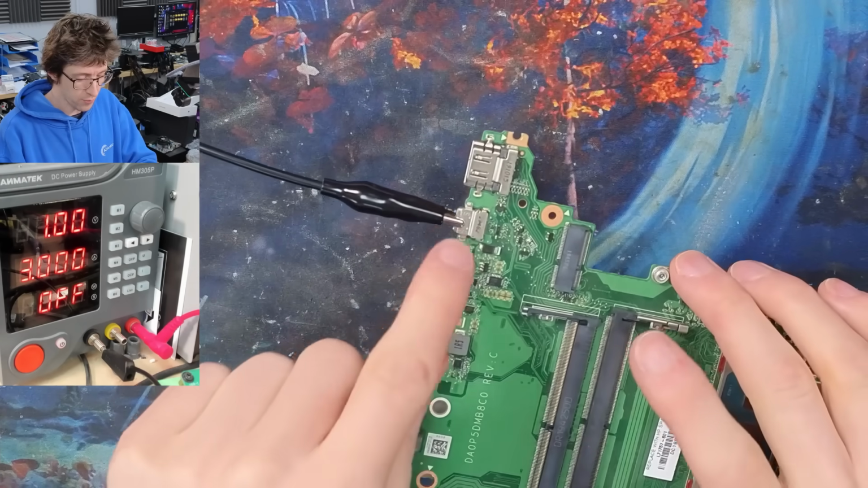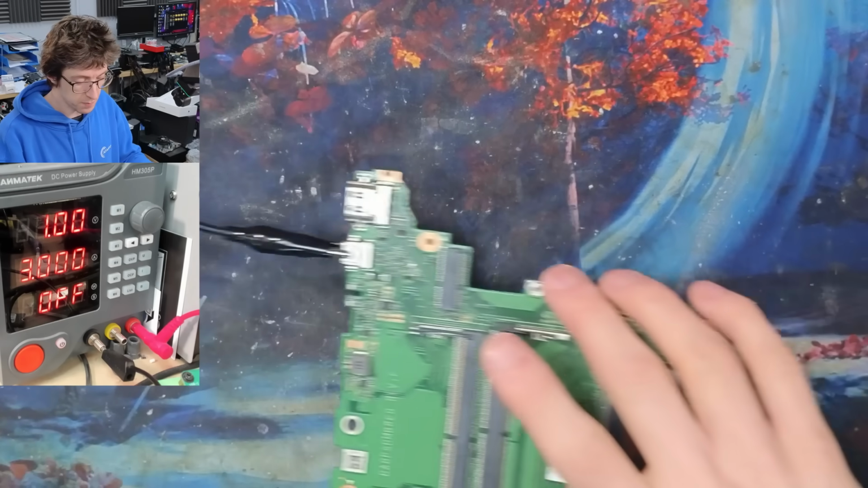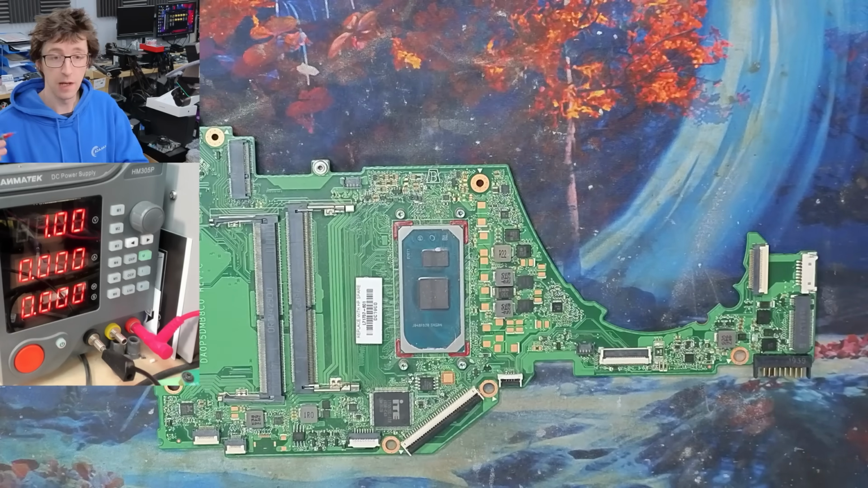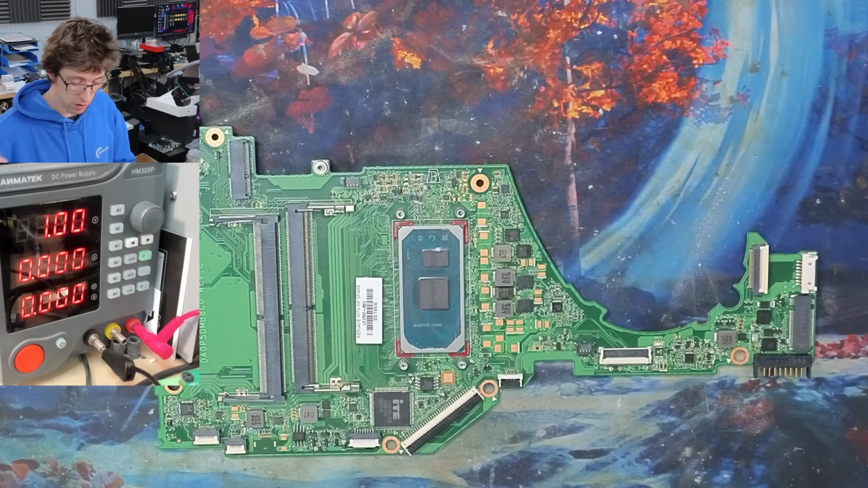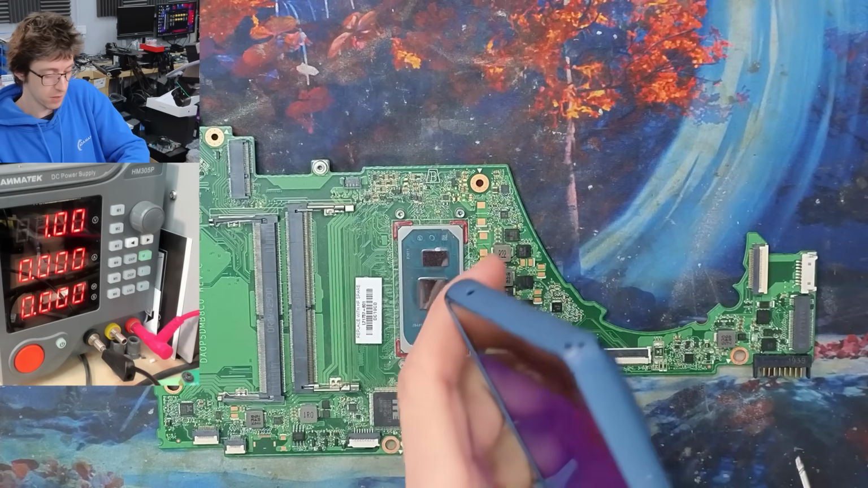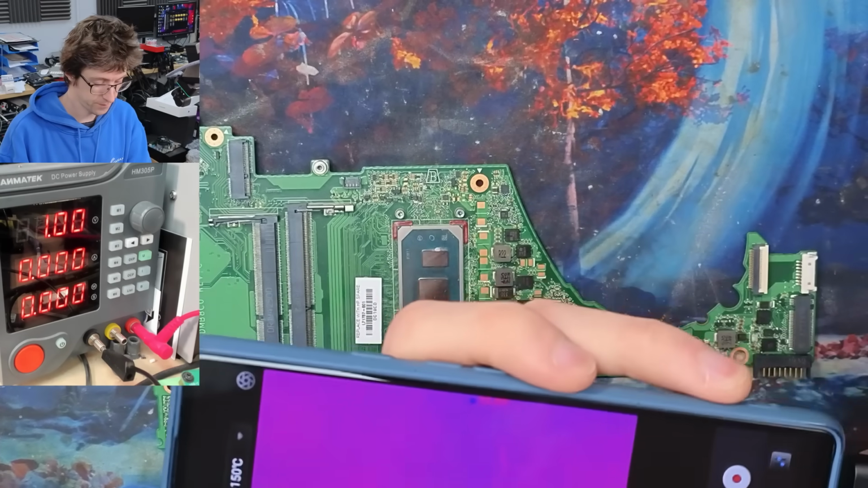Right, I've connected a ground probe up to just the shield of a USB port there. And my power supply is set up at 1 volt and 3 amps. And so now when I touch my positive probe onto the main rail, whatever is shorted on the board is going to light up. So let's come in with this guy.